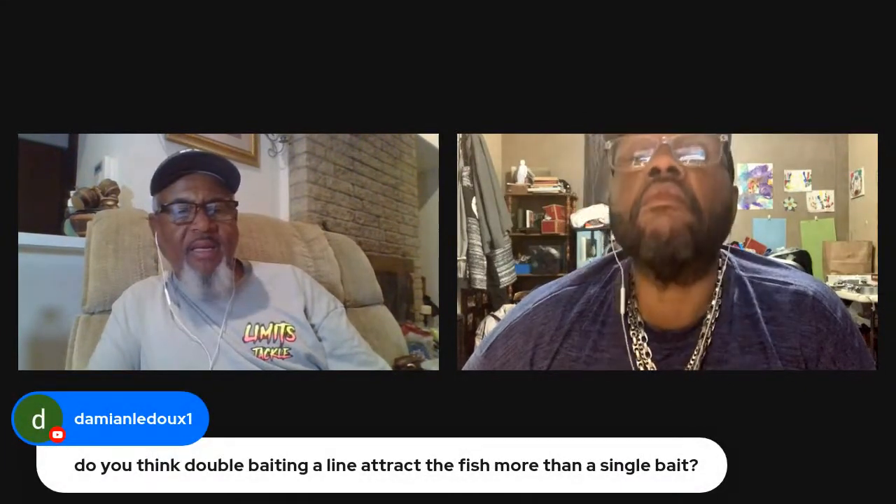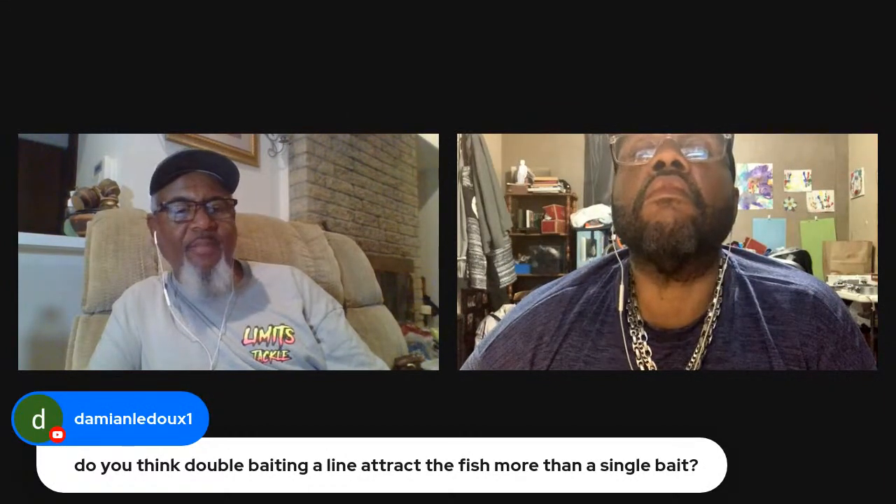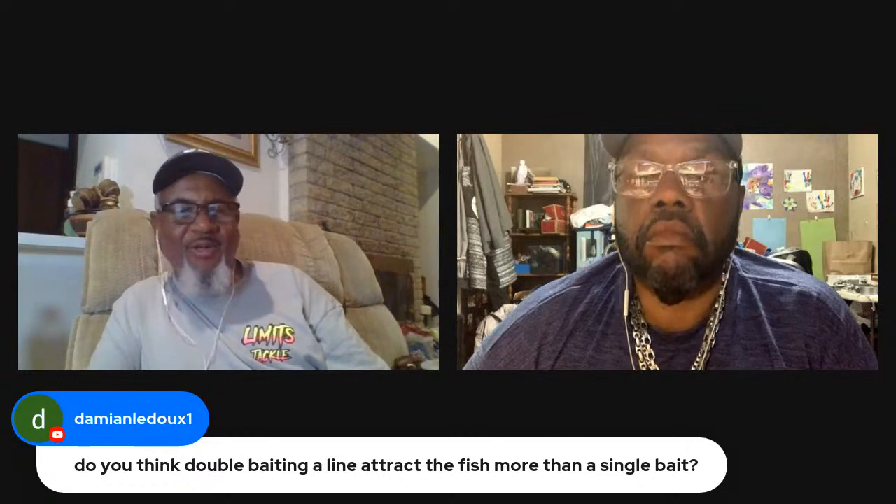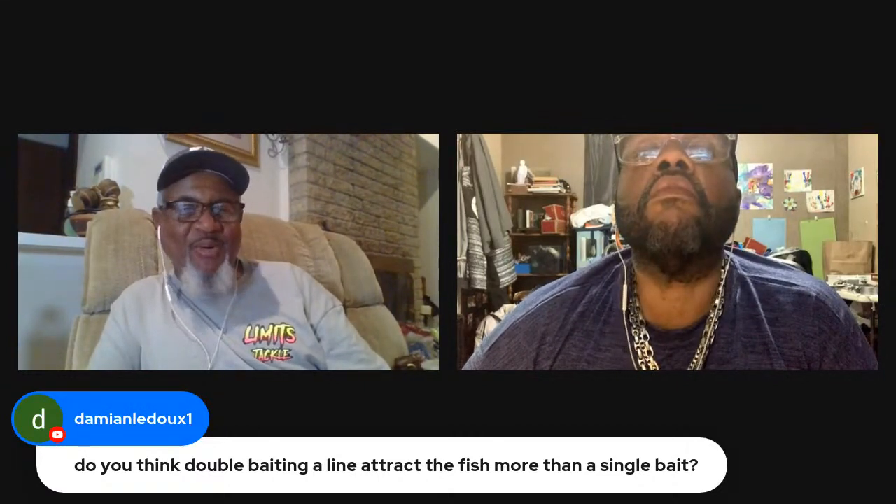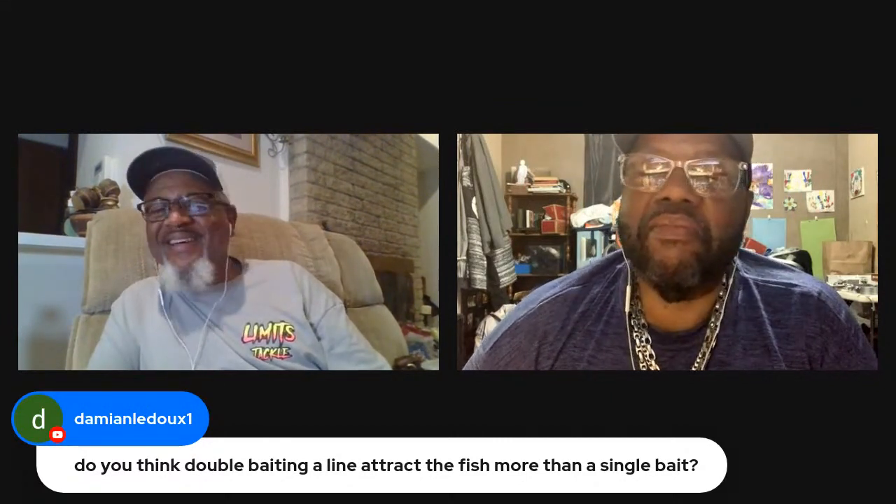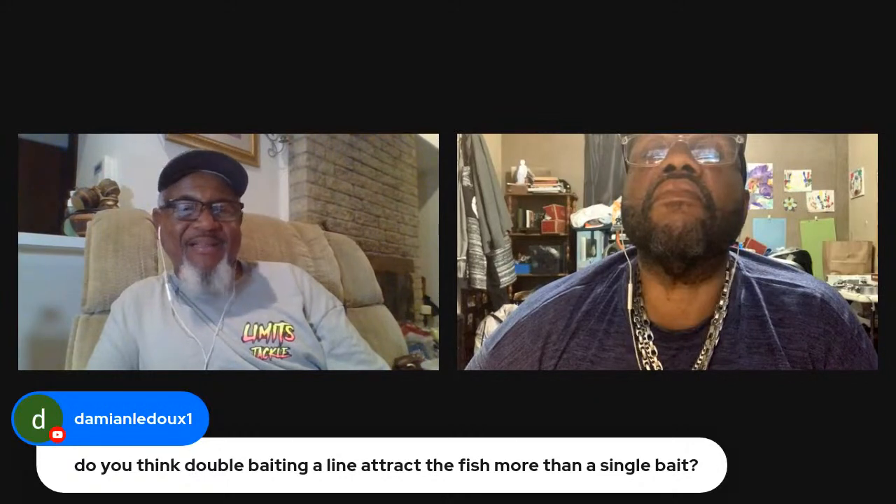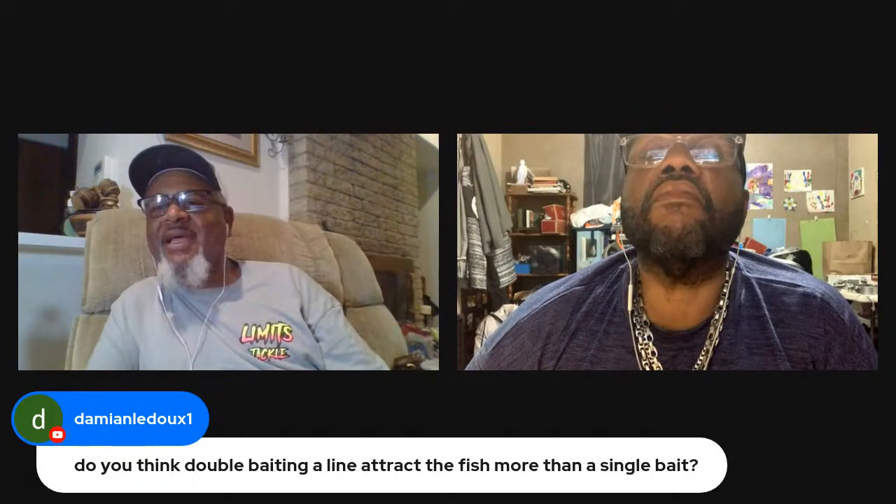Do you think double baiting a line attracts the fish more? You're saying putting two crappie nibbles? Bluegill should be able to answer that for you. I can't say he's a big believer in that, but he'll have two on and be catching too. That dude there, he'll stack three of them on his jig. I'll be like, man, what are you doing? It only takes one. But no, I know guys that if the bite is slow, they'll add more crappie nibbles. I've seen that.